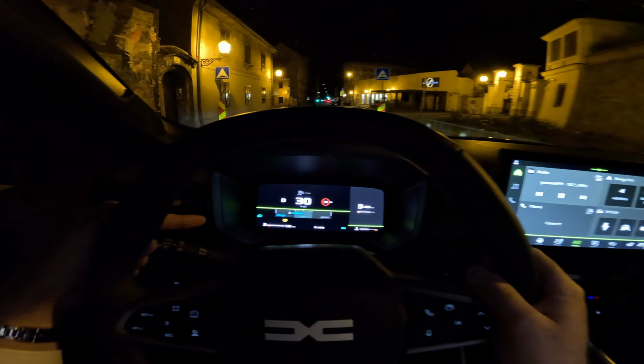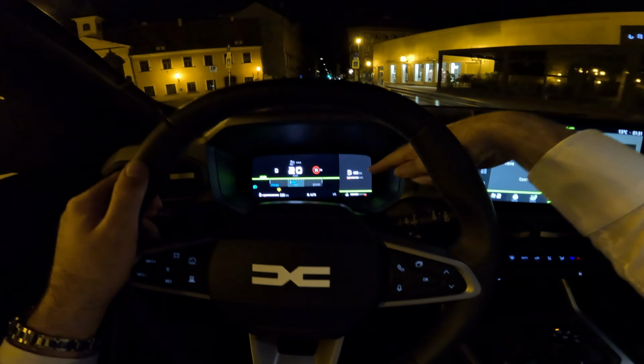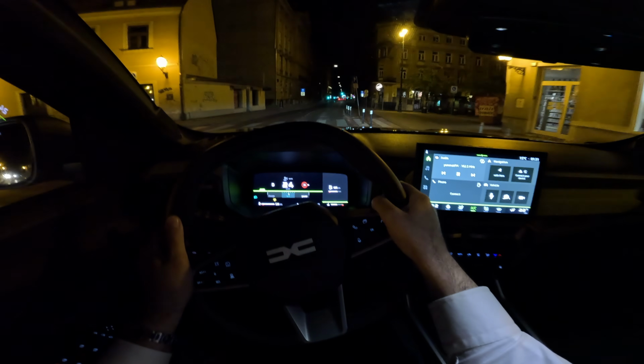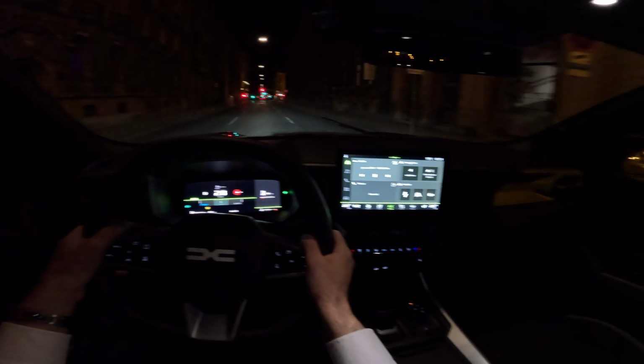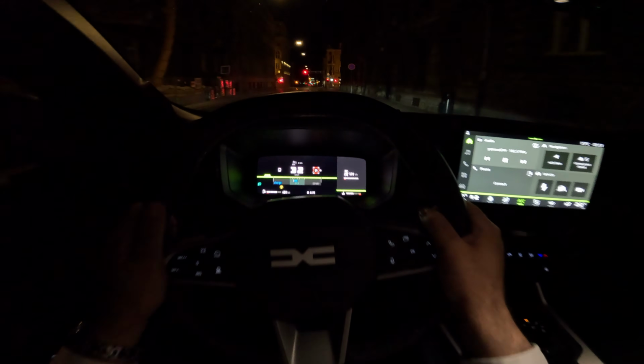And now you can see the LPG gauge is on the left, and on our right we have the petrol fuel gauge. And then if I press it again, now the LPG is on the right, and for the petrol it's here.